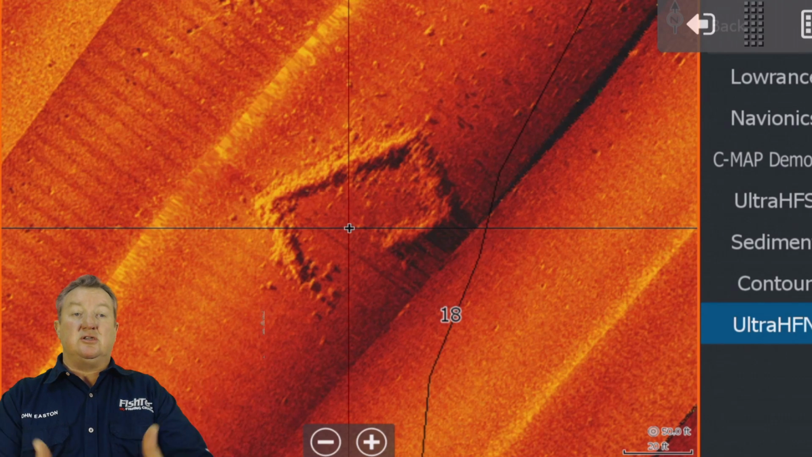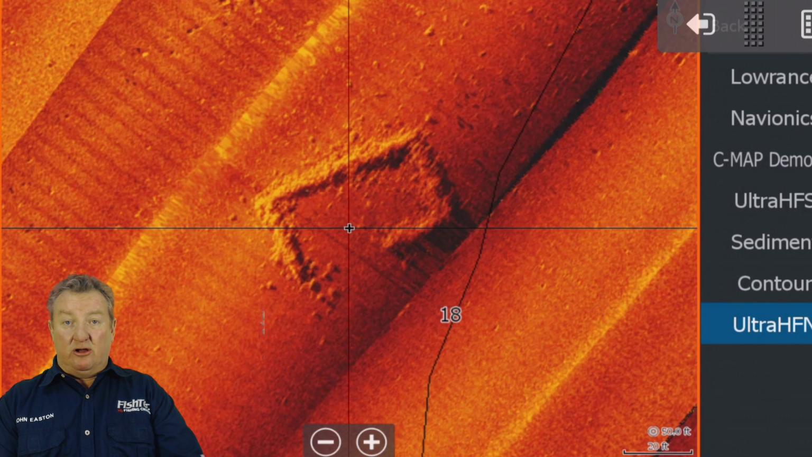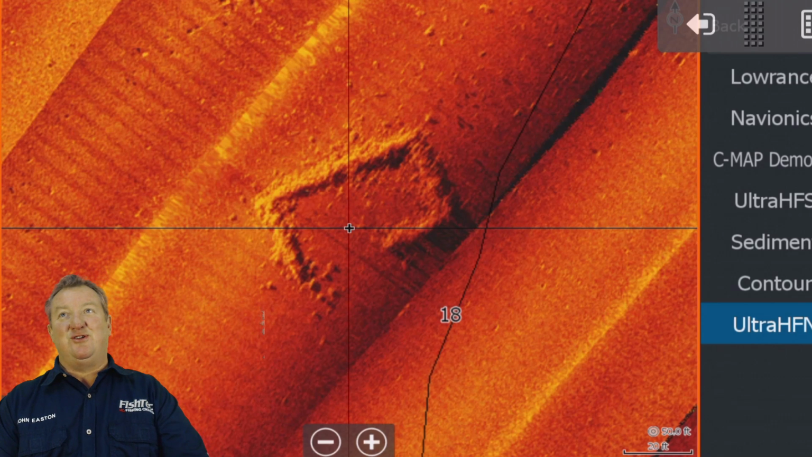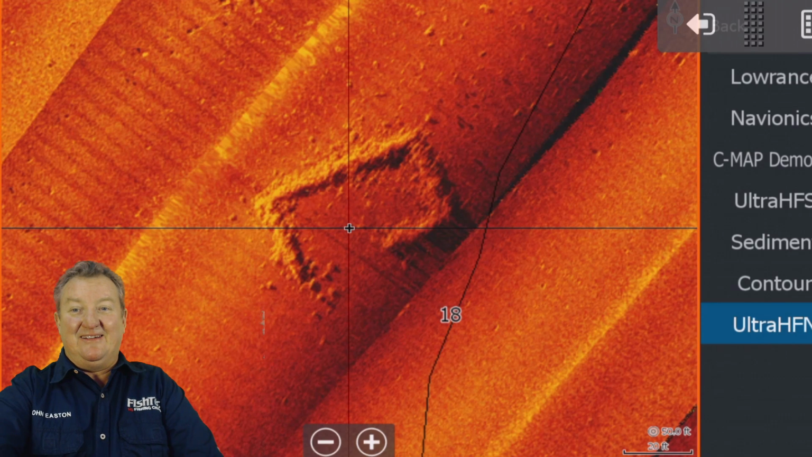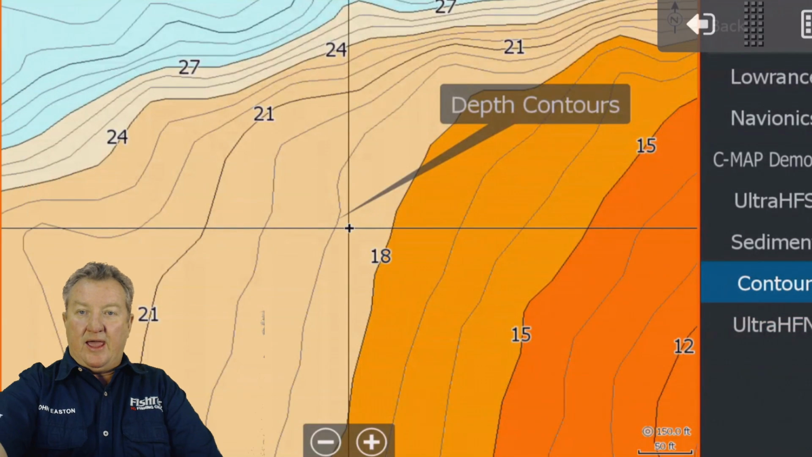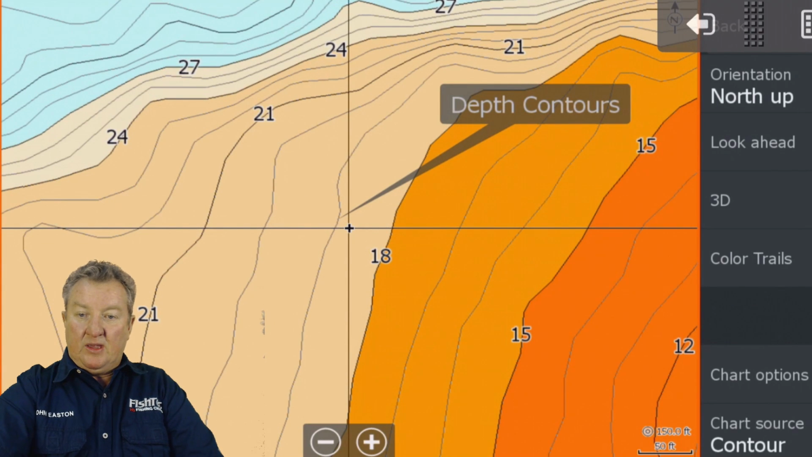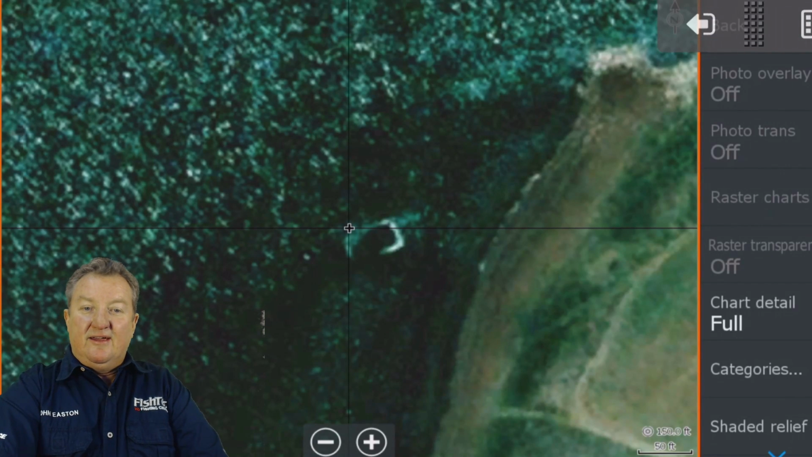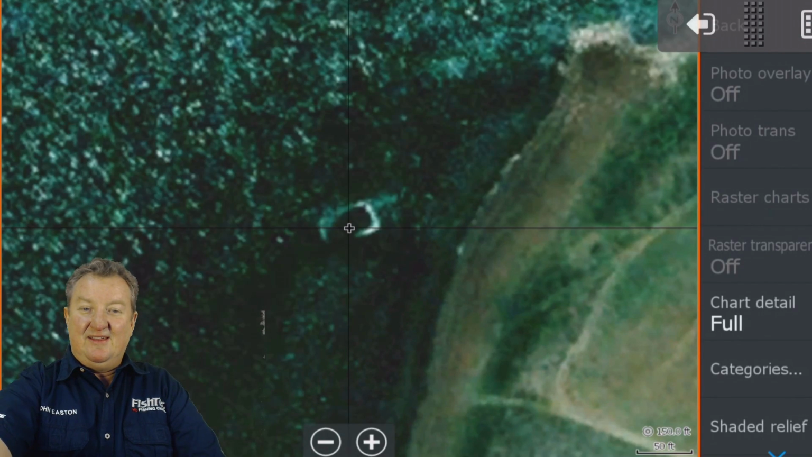If we put those charts into these units, they become laggy and a bit sticky, and we don't want that. So as you can see, we've taken a little bit of a knock, but I'm sure you'll all agree that it's pretty clear. It's not too bad. If you go to your contour charts and we turn off some of these categories in the background so we can see what's going on there. Can you see that there?